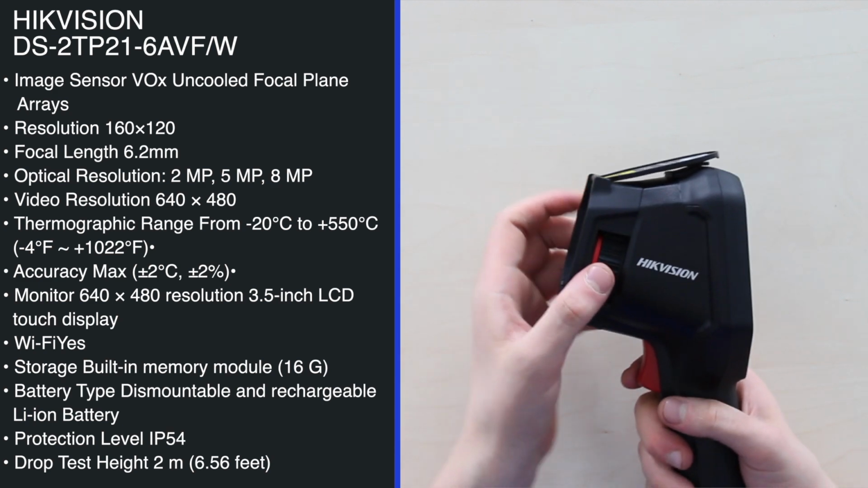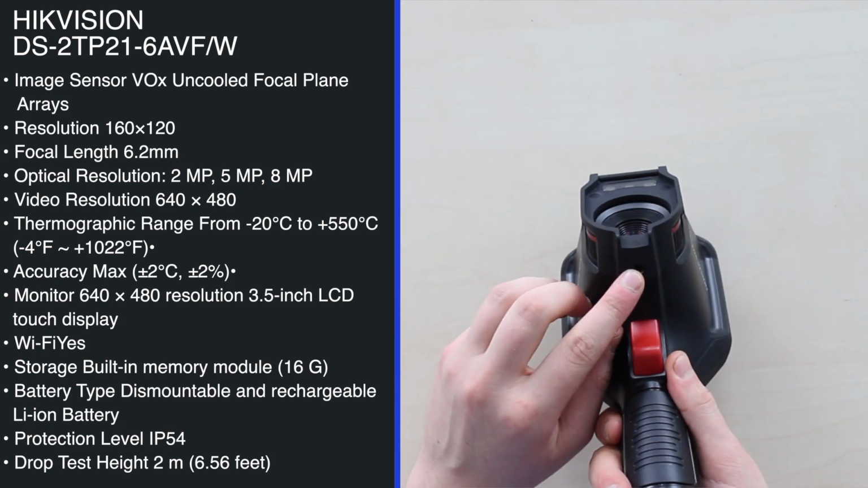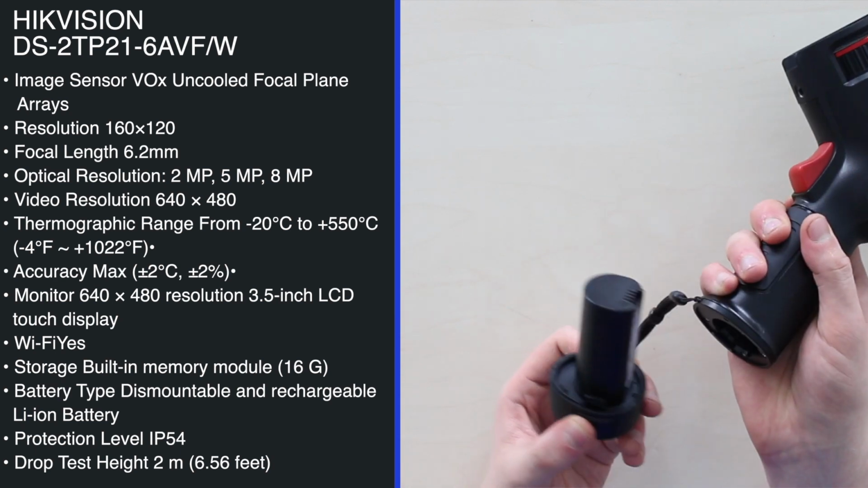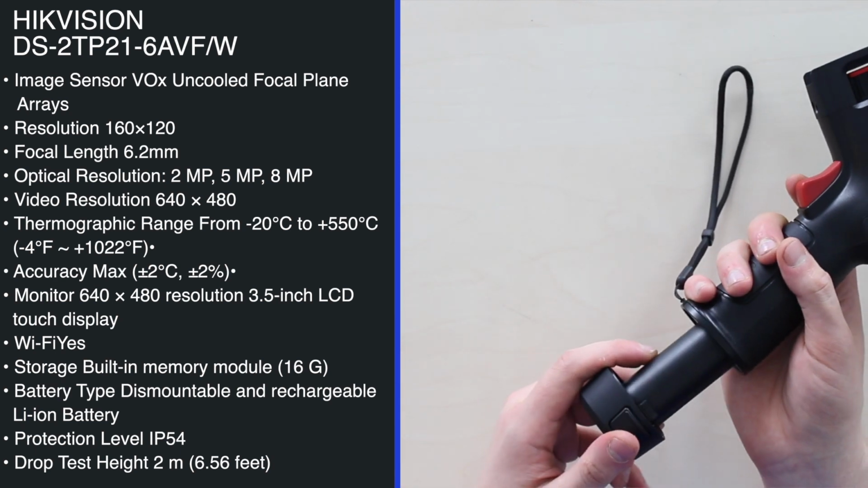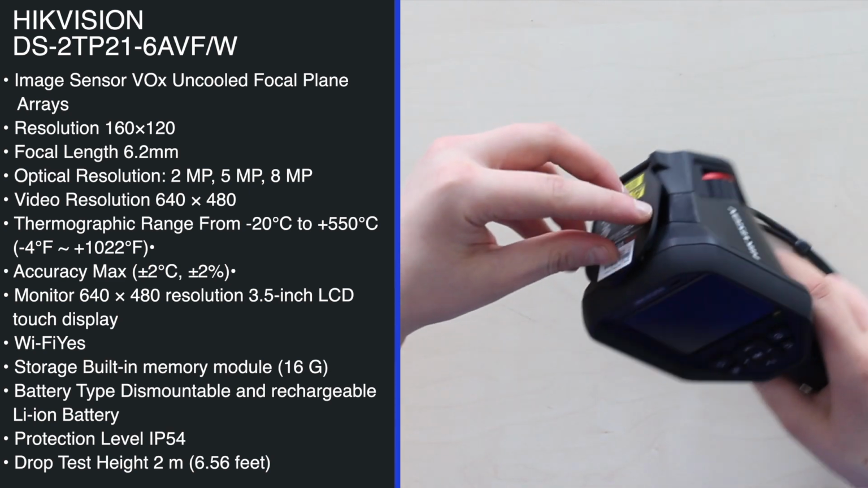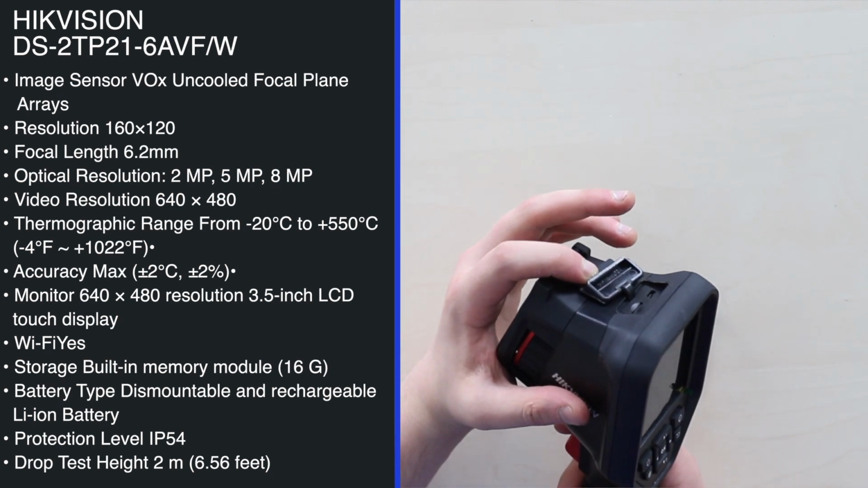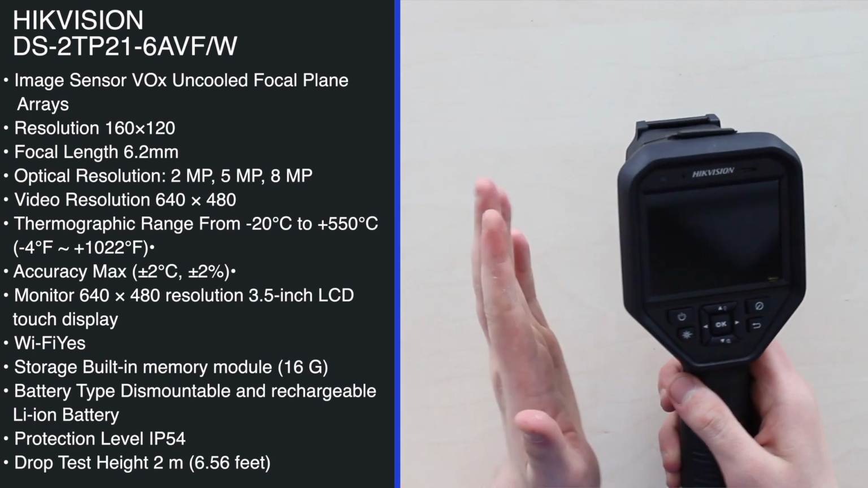And this, as you can tell, is a focus knob. Here you have a tripod interface, a trigger to take photos and videos, and a detachable battery element at the bottom of the handle that makes it a standalone device able to work 4 to 5 hours on one charge. What's left is a micro USB interface and a micro SD card slot. You also have a built-in memory module to store videos and snapshots right in the device.